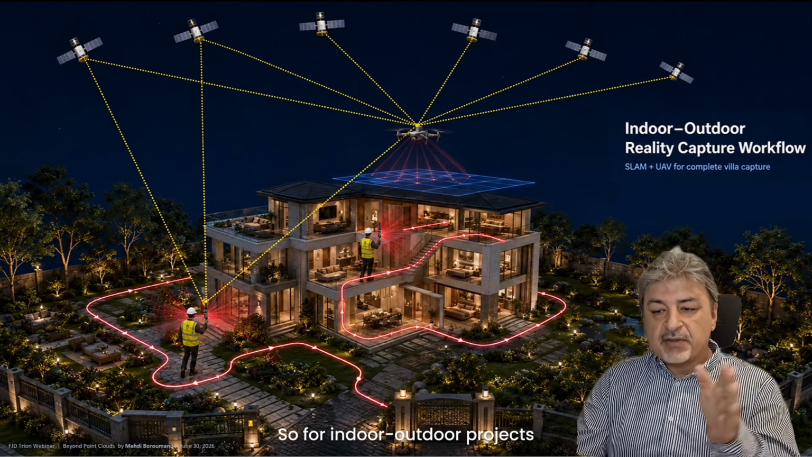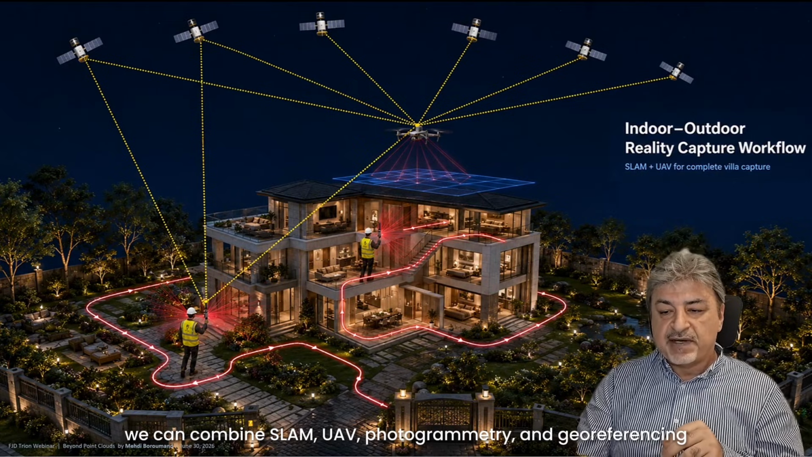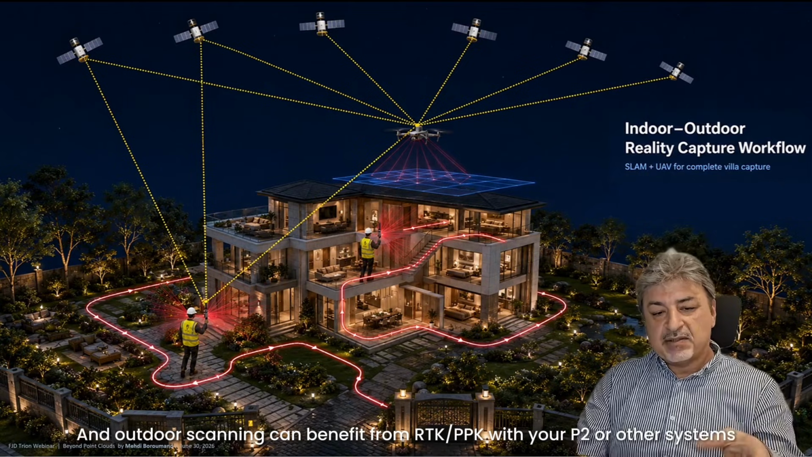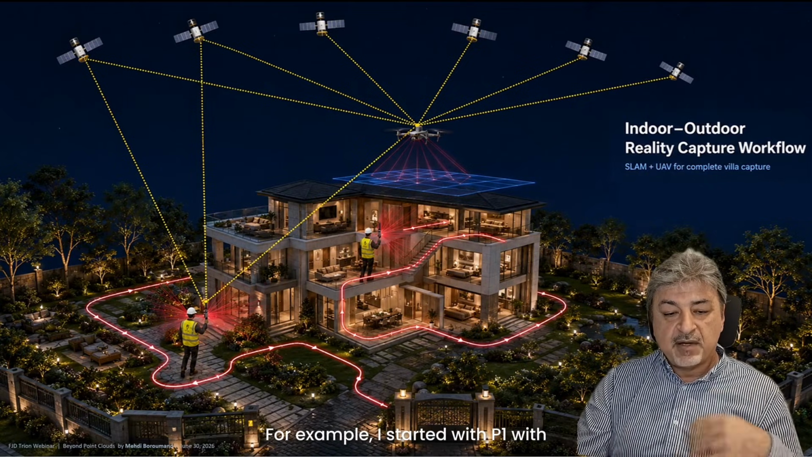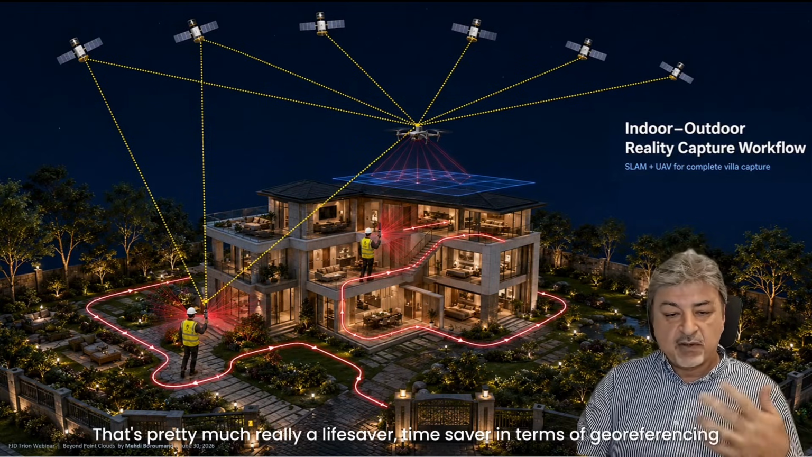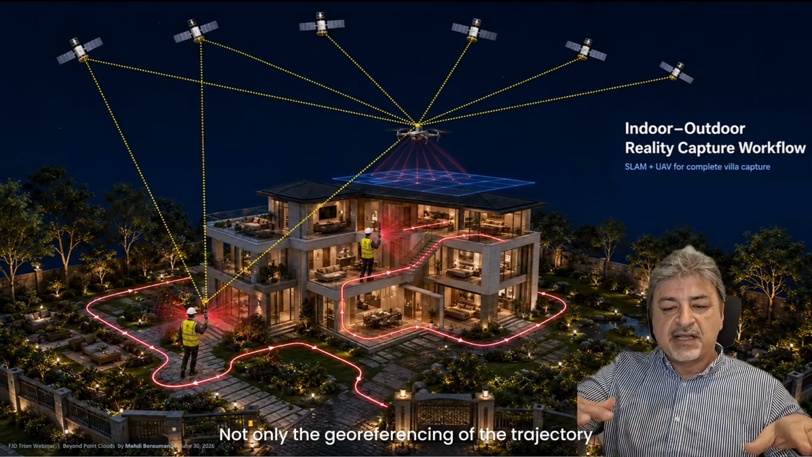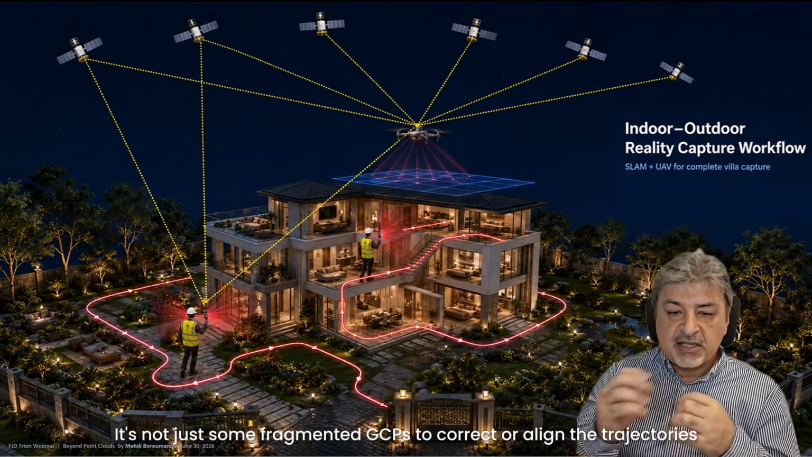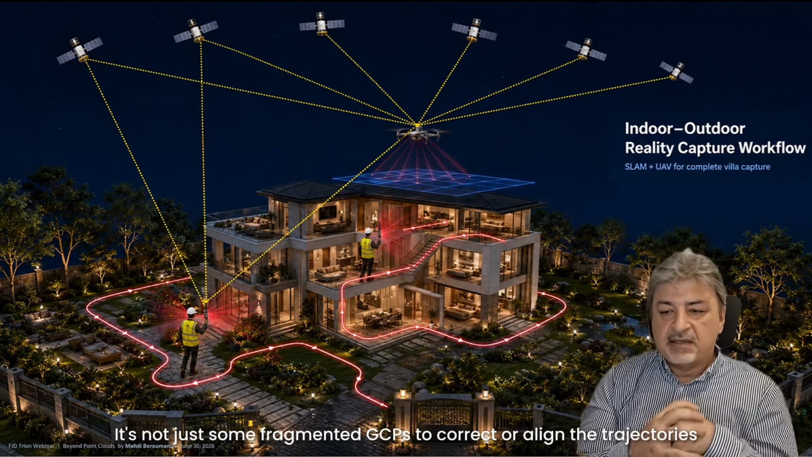So for indoor-outdoor projects, we can combine SLAM, UAV photogrammetry, and georeferencing. And outdoor scanning can benefit from RTK PPK. For example, I started with P1 with the RTK enablement. That's really a lifesaver, a time saver in terms of the georeferencing. Not only the georeferencing of the trajectory, it does some non-linear correction for the trajectory. It's not just some fragmented GCPs to correct or align the trajectories.